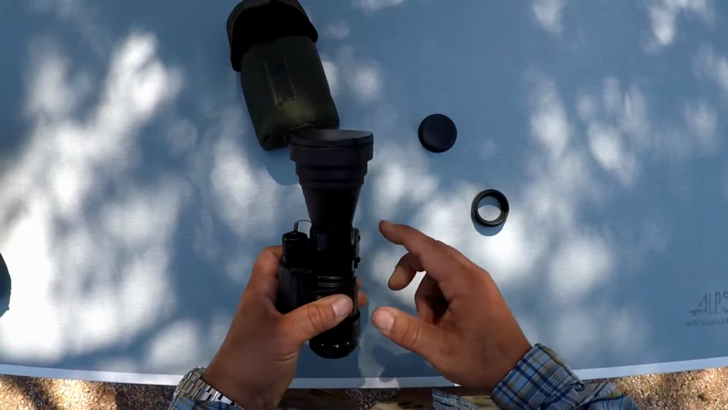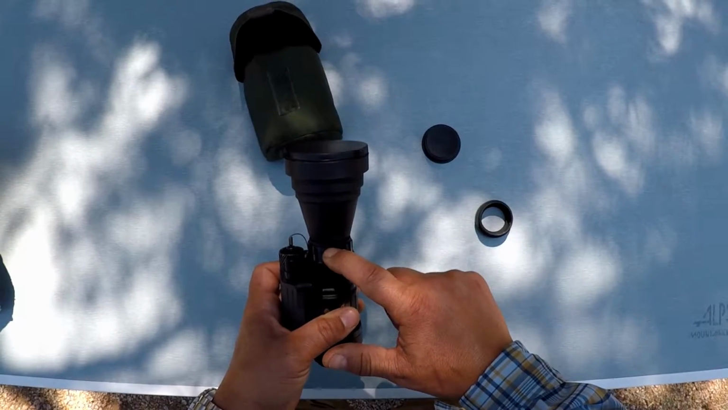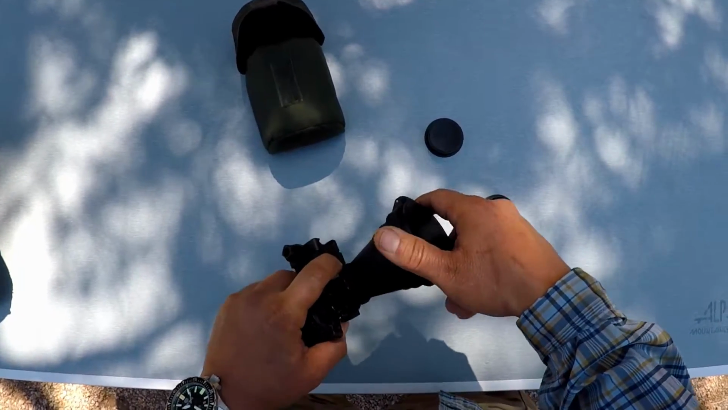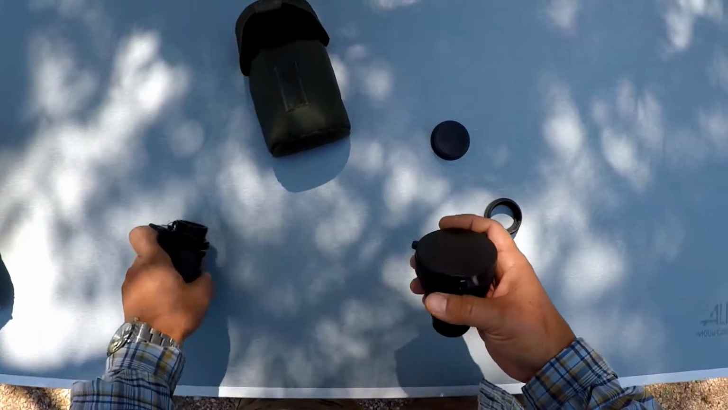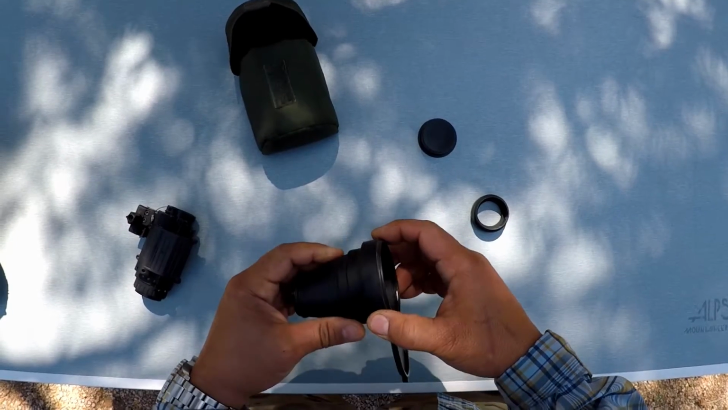Now, one thing to keep in mind is when you screw it in, you're going to have to change your focus. So if you're set at infinity, you're going to have to focus down to look through this thing. And there is some light loss because you have this glass, then this glass, as well as the tube to go through. But it actually collects light pretty good, and so your image doesn't get reduced too bad.